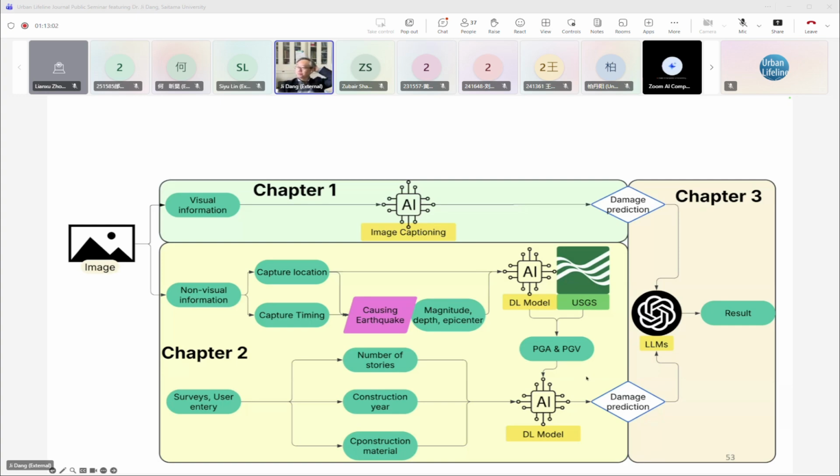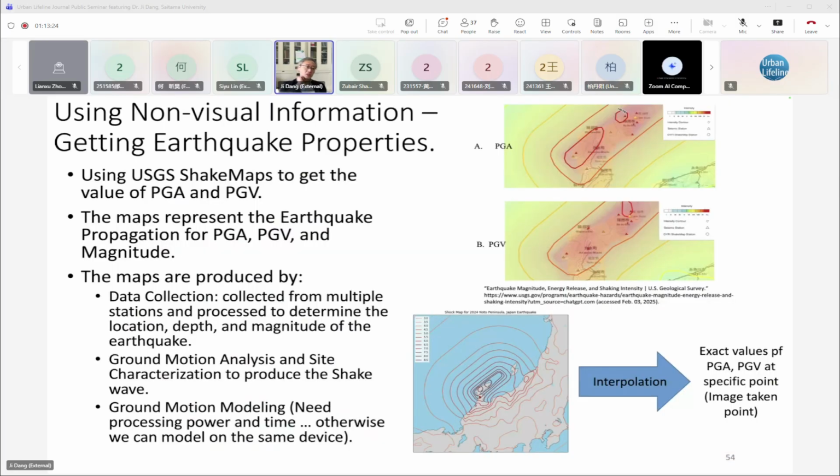So we realized that we cannot depend only on the image, but we should also give some other information to the model. We call this non-visual information, to help the AI model generate a better description of the damage. One of the most important pieces of information is the earthquake information, such as PGA, PGV, and the damage area.